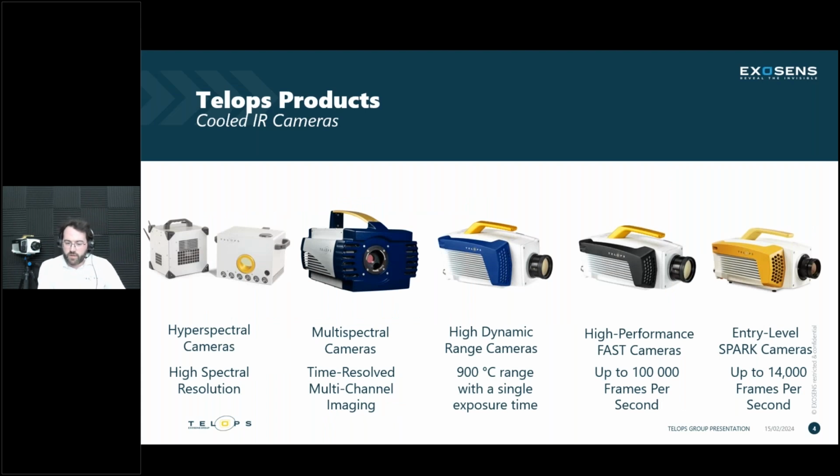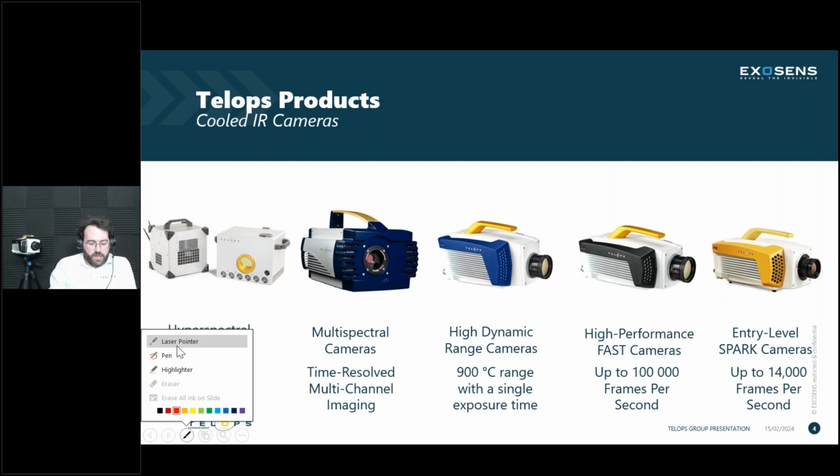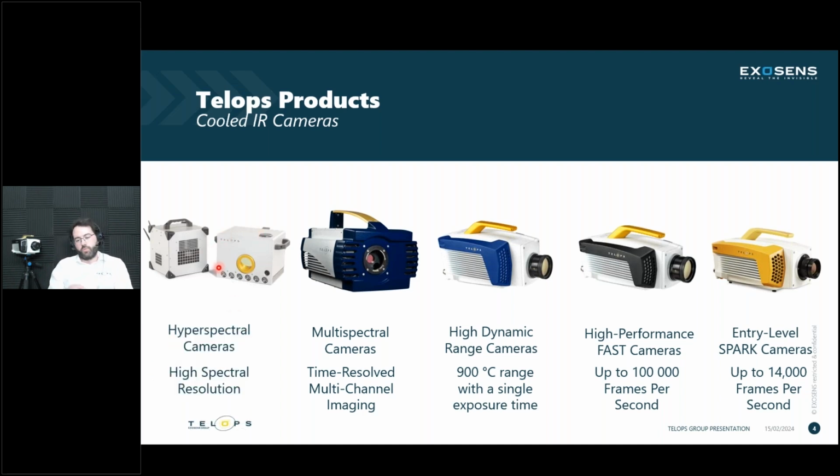Now we can see here our family of products. We have the hyperspectral cameras on the left. So we won't be talking about that technology exactly during this webinar. We have the multispectral cameras, which is a bit of an in-between type of system between hyperspectral and broadband cameras. We have 8 filter wheels that spin continuously to get an acquisition with multiple spectral windows.